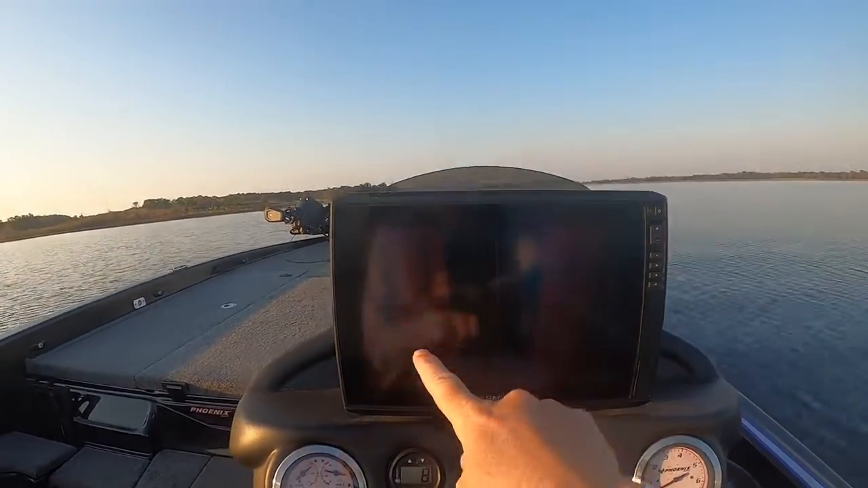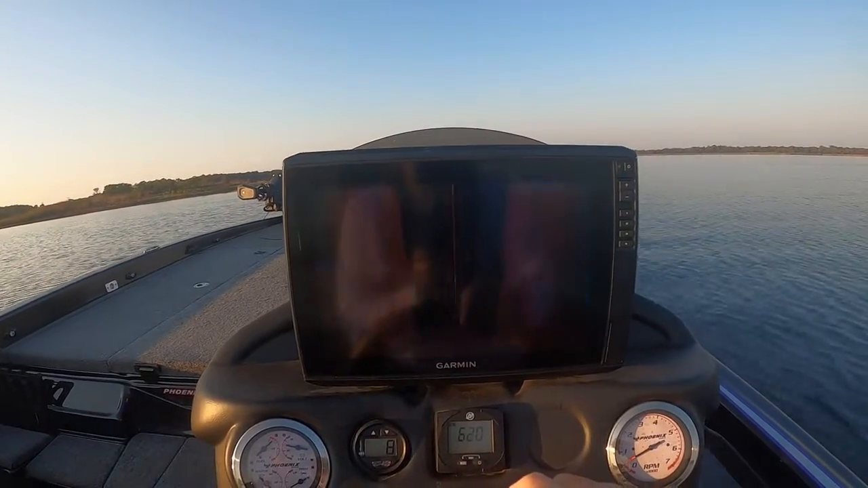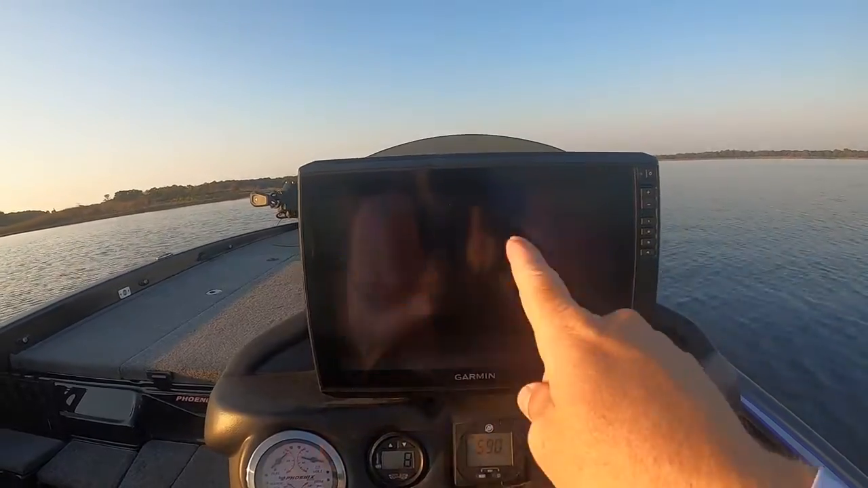And as you can see, we have imaging now on both sides after replacing the transducer. Works like a charm. Garmin replaced that transducer free, no charge, even sent me a shipping label to send it back with, so no cost to me in any shape, form, or fashion. Thanks, Garmin, for taking care of your customers and your product. Goes a long way.